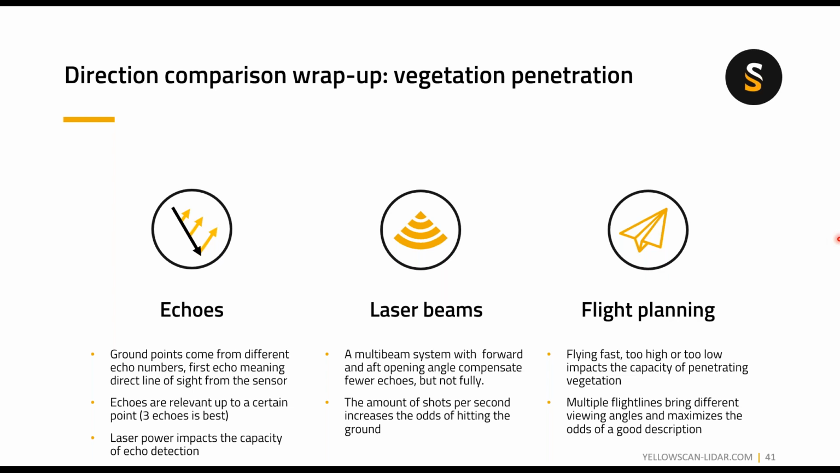The echoes are relevant up to a certain point, 3 echoes being ideal, because for the 4th and 5th echo, the intensity of the return is so thin that it's sometimes hard to detect for the sensor. And that's why the laser power also impacts the capacity for your echo detection.